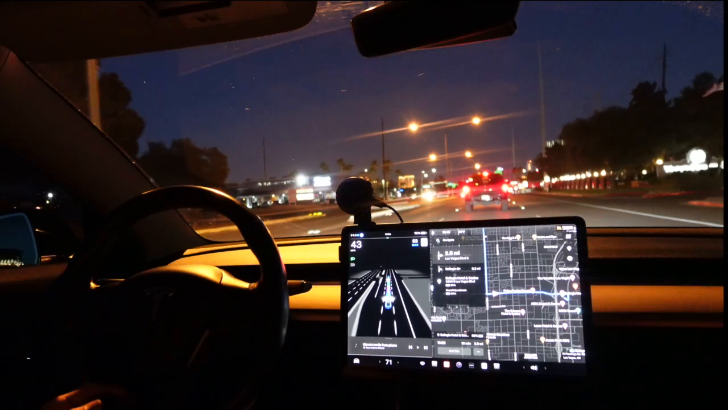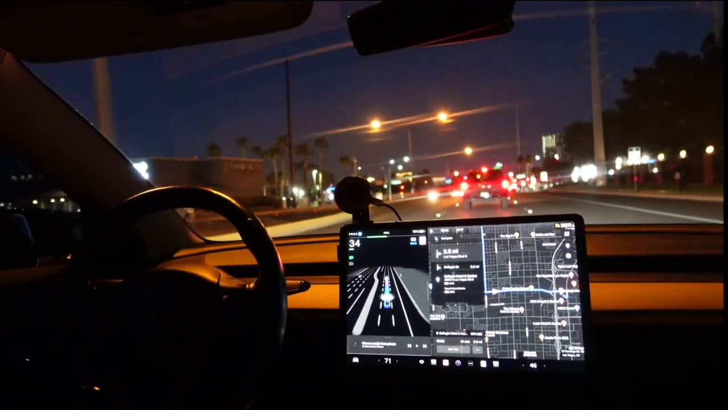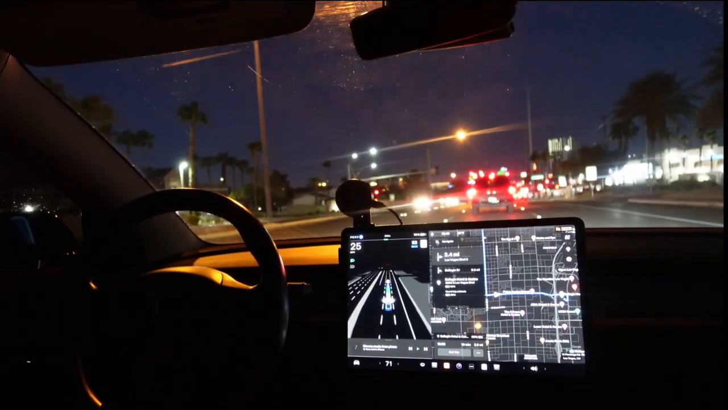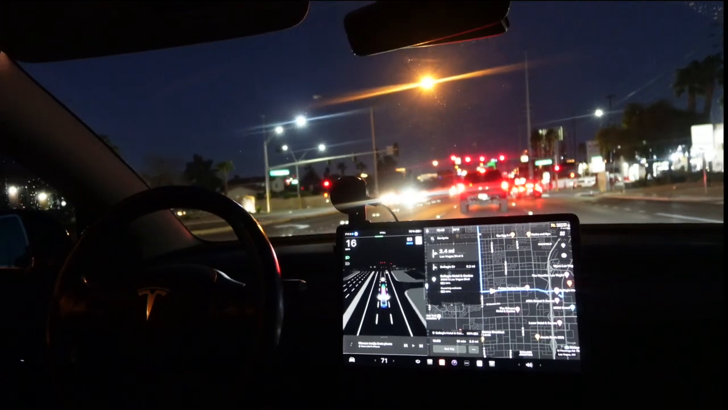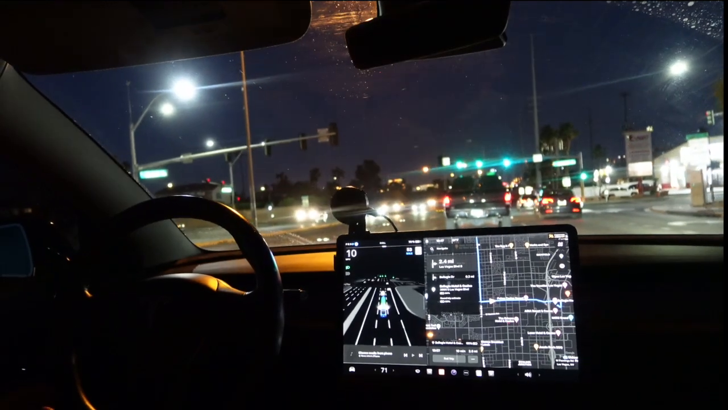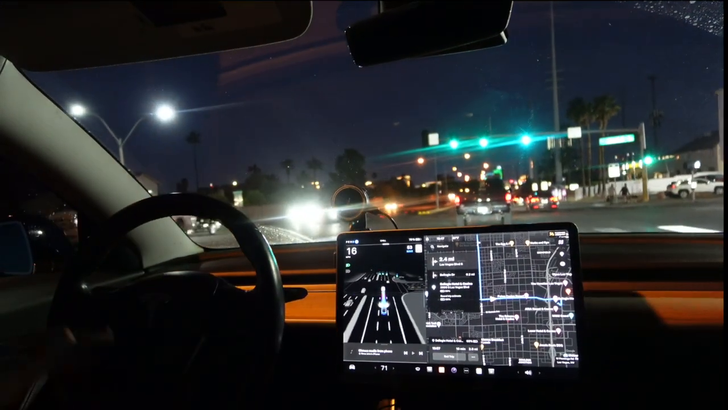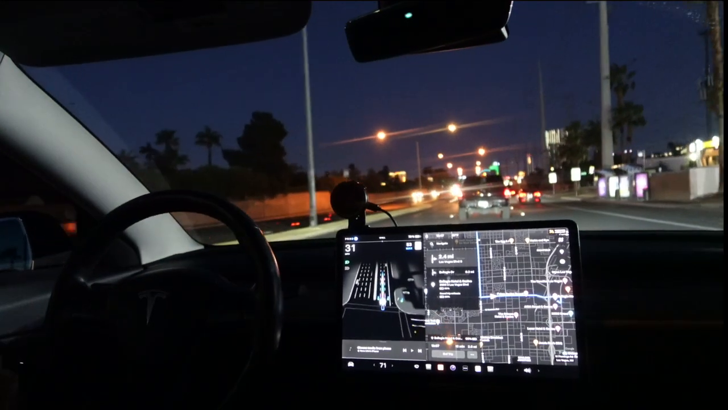So 12.3, yeah, the distinction with level 3 is that it has the ability to take a look at the surroundings and drive autonomously, using camera or LiDAR or whatever technology the companies use for different vehicles.